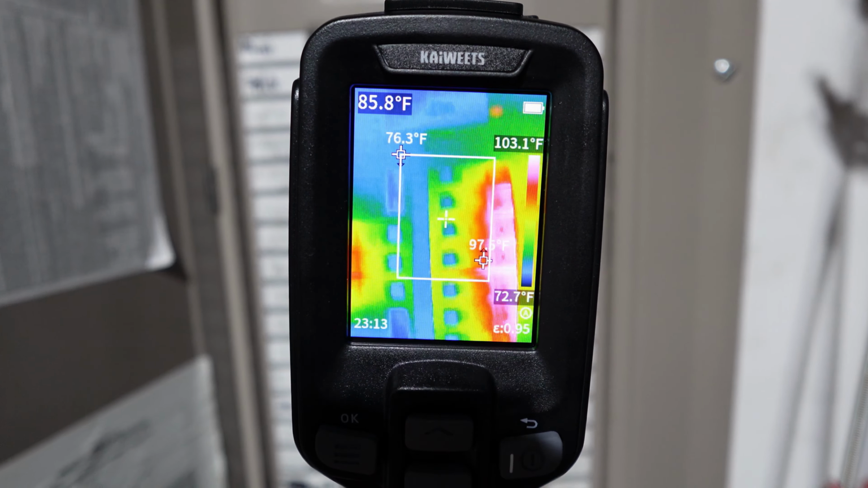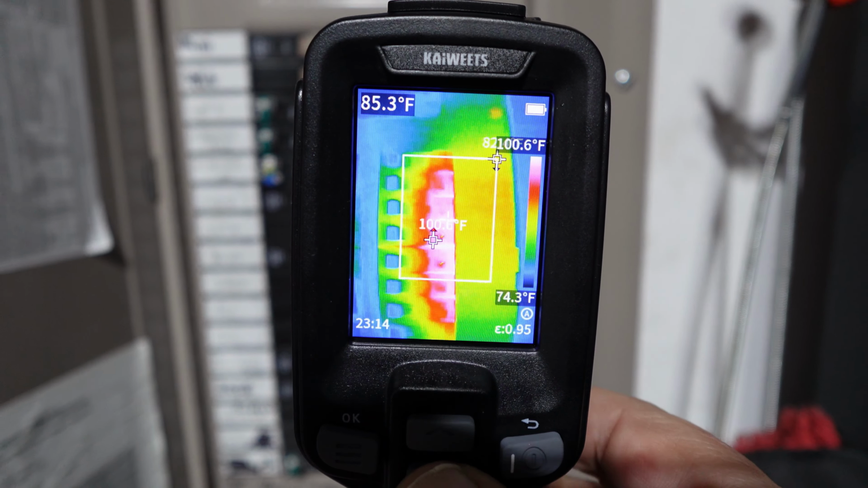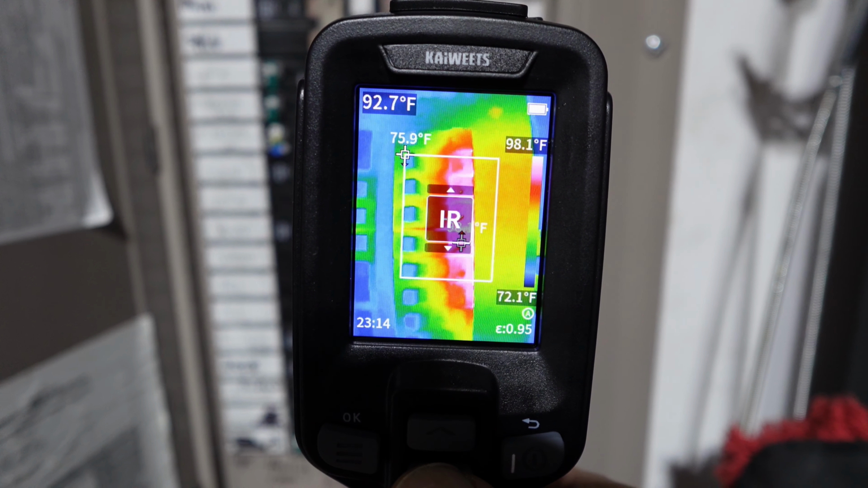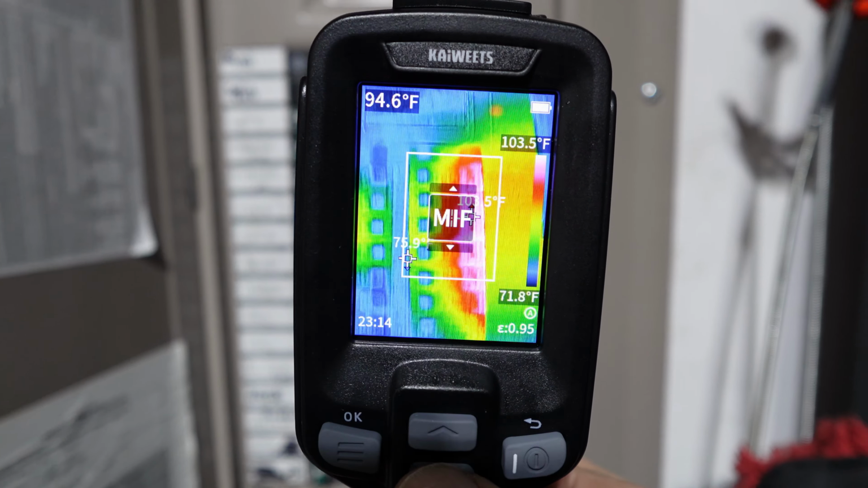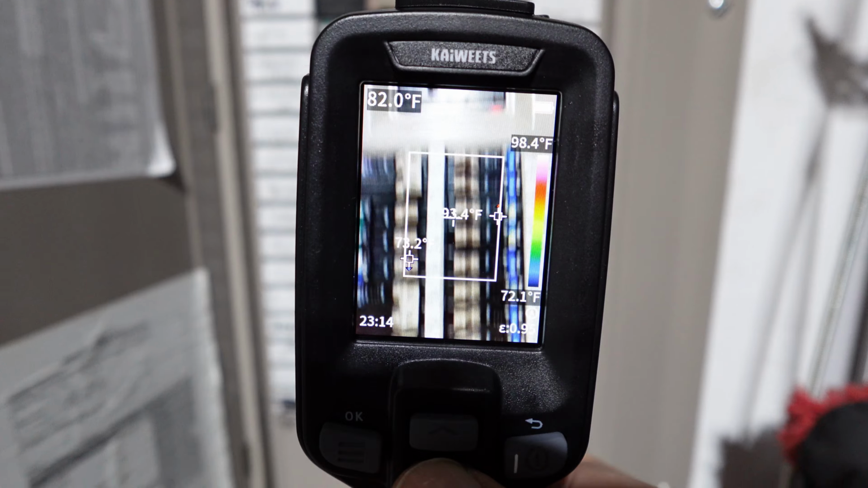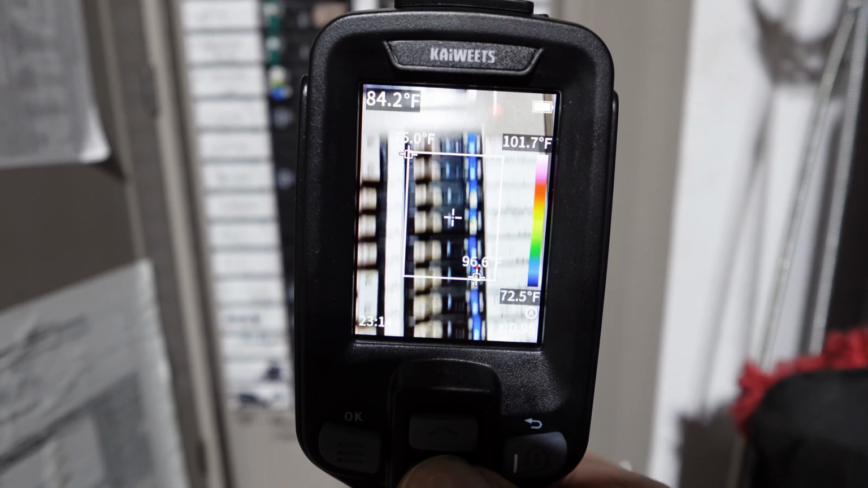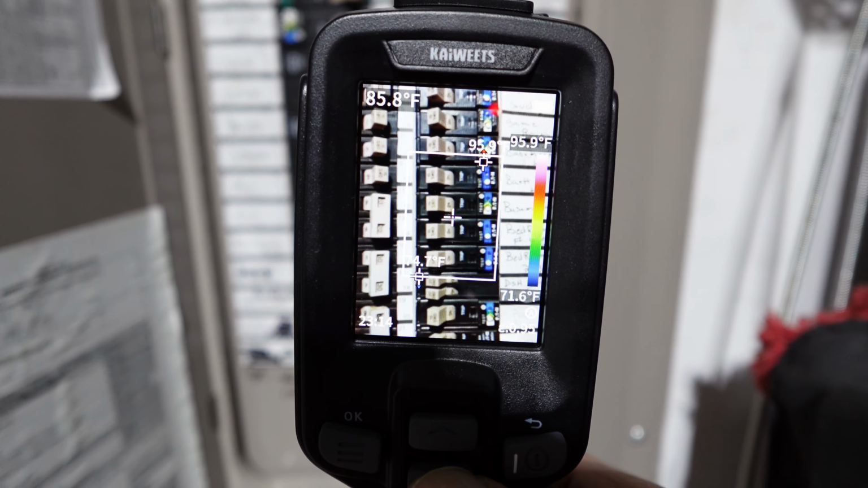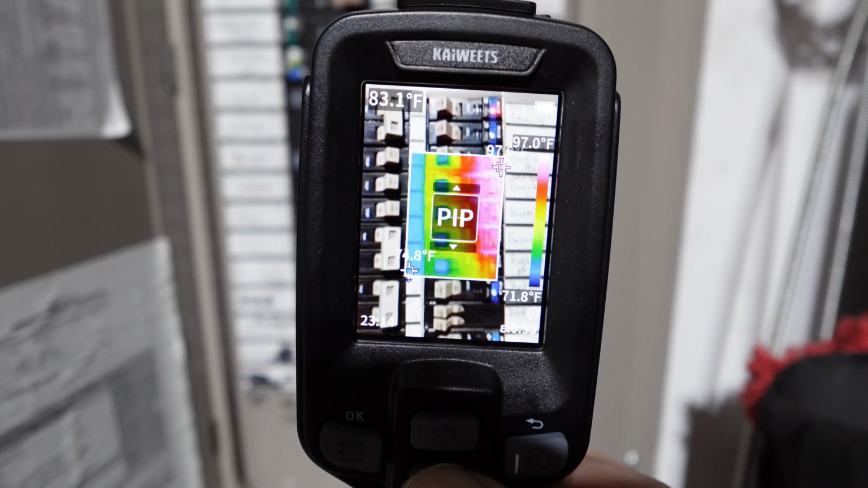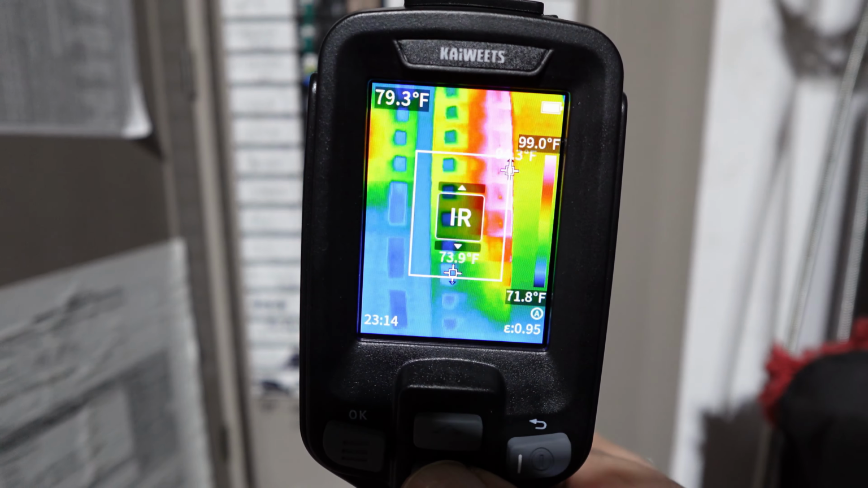As you can see, we've got some hot areas. Now, it's kind of hard to tell just looking through this camera where I'm at. So if you press this bottom arrow, you can go to visual. There's your regular camera. So as you can see, about top right, halfway down are all those Eatons. Now if you want to, you could keep pressing, you can go to PIP. So this is your picture-in-picture, but we're gonna go back to the straight IR.